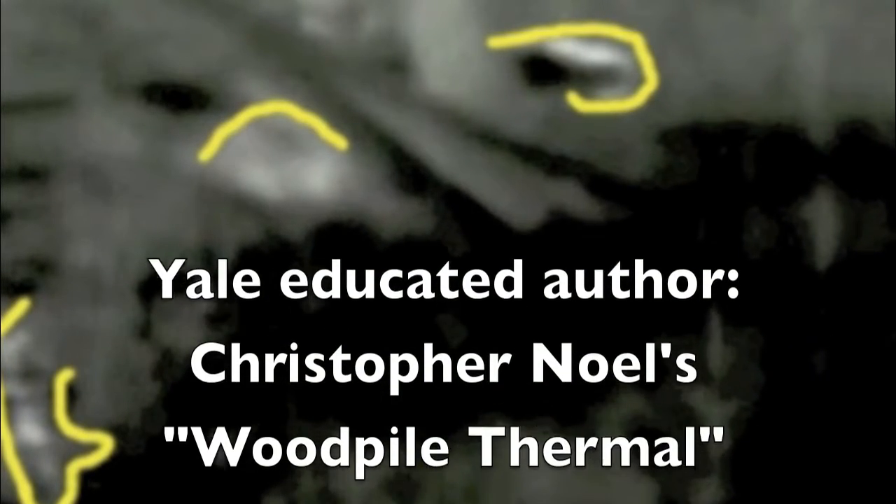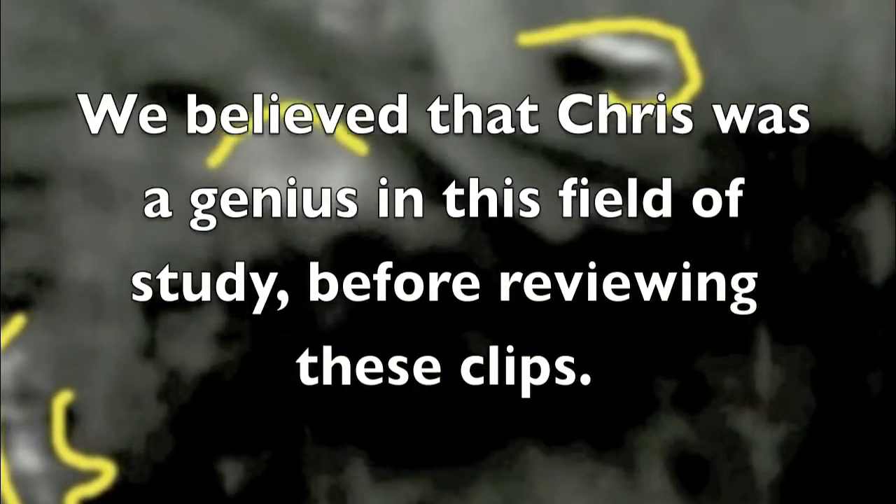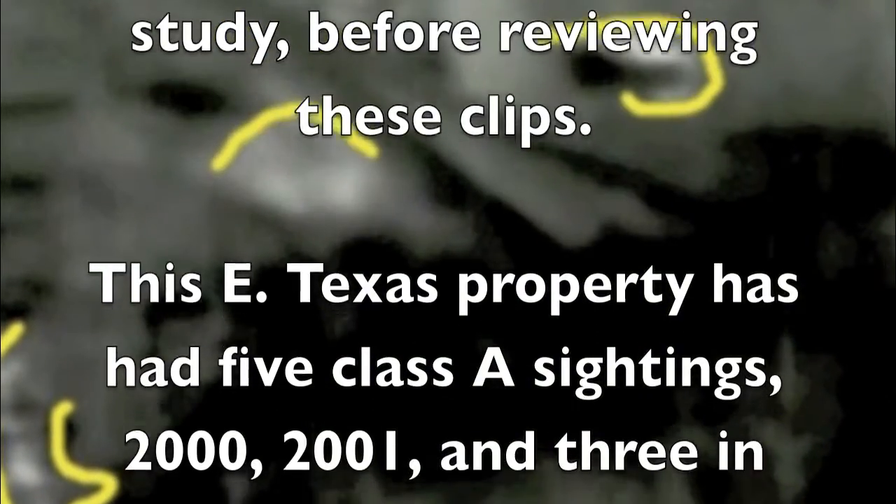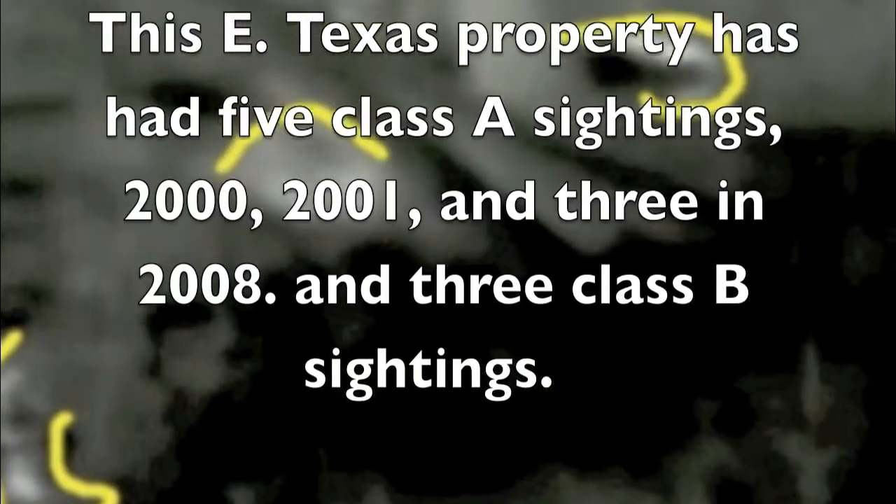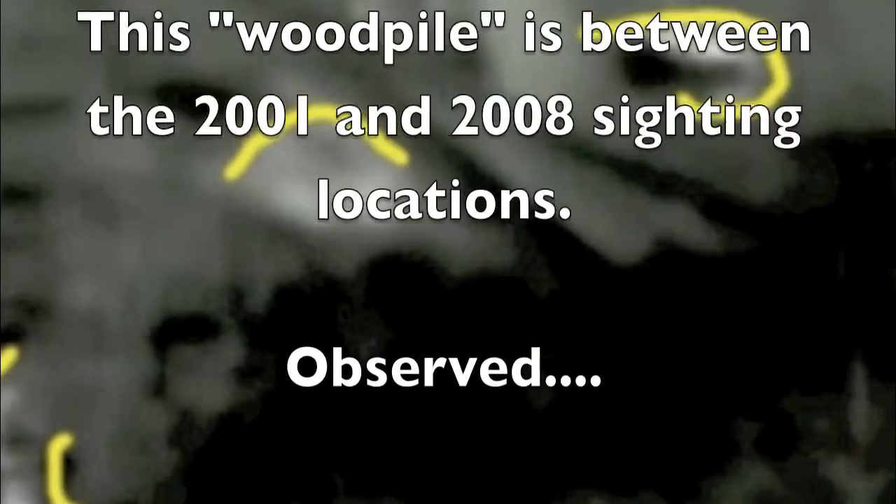This is Christopher Noel's Woodpile Thermal, shot in 2008. We believe that Chris was a genius before reviewing these clips. This East Texas property has 5 sightings. The woodpile is between 2 of those sightings.